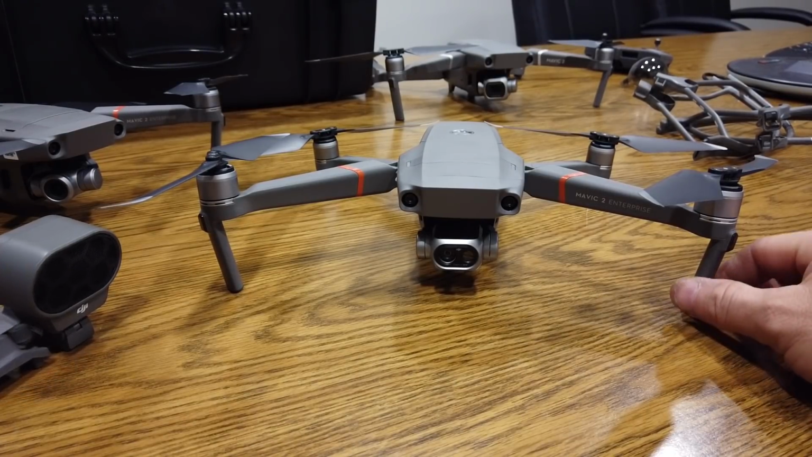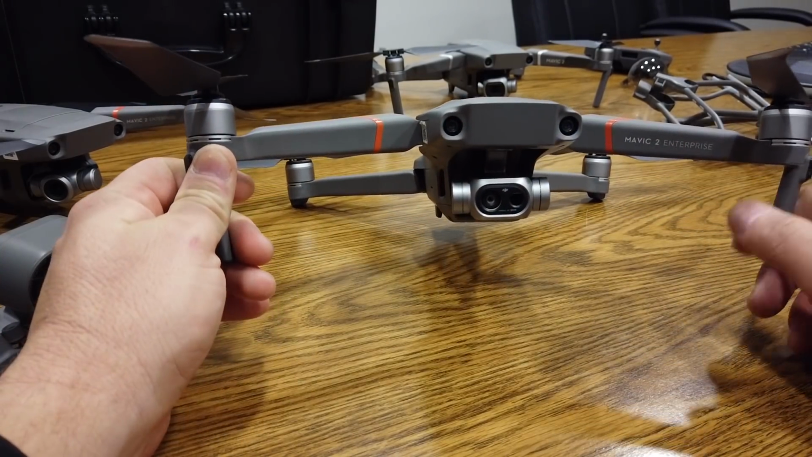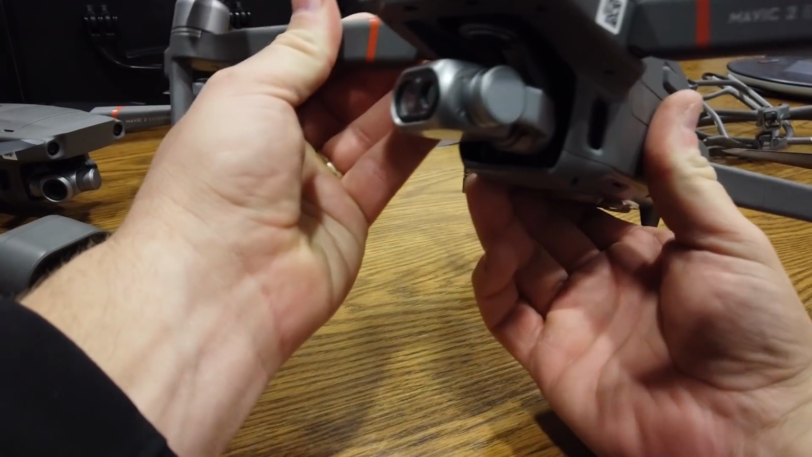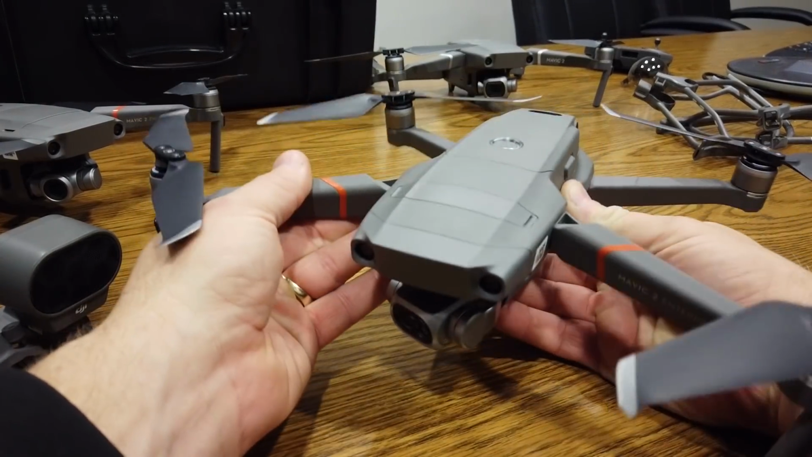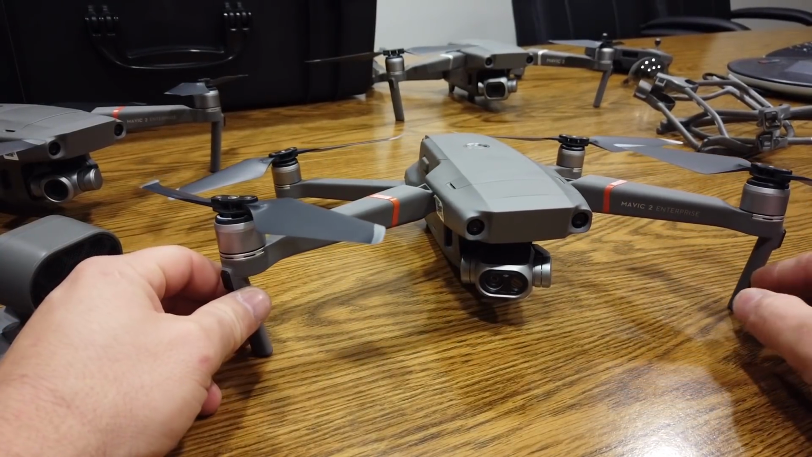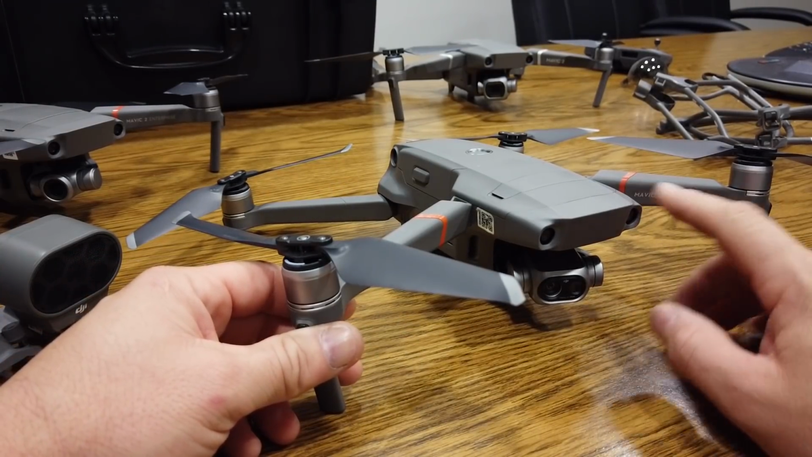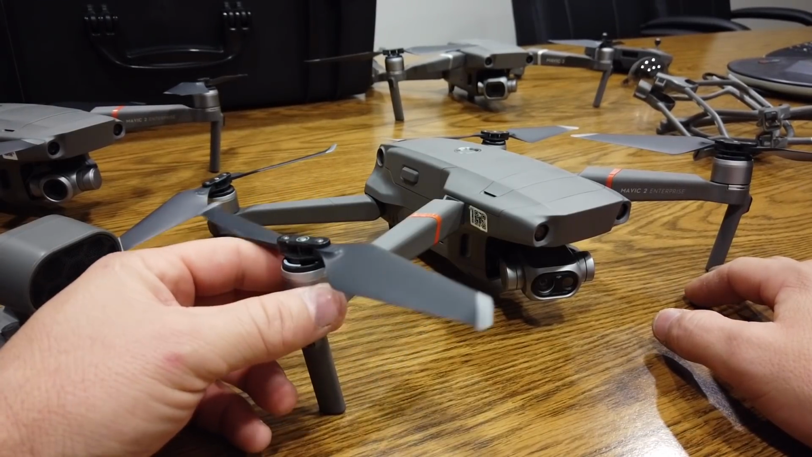So let's talk about just a few things where I think it could use improvements or some of the challenges. The first one, of course, is that this is a fair weather flyer. This thing has a lot of open holes in it that would ingest water. It's not designed to fly in the rain. I don't recommend flying it in any kind of rain. Those of you that know me know that I've flown my Inspire 1, and I've got countless hours flying my 210 in the rain, but I don't recommend flying this one in the rain at all. Fair weather flyer. I wish it were all weather, but it's not.